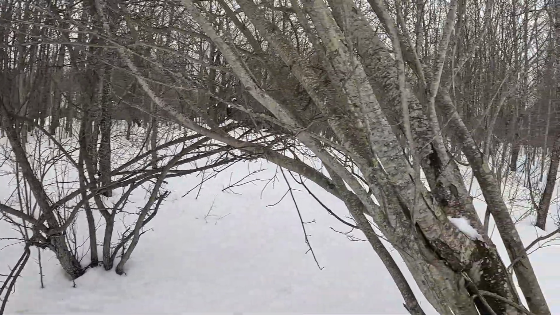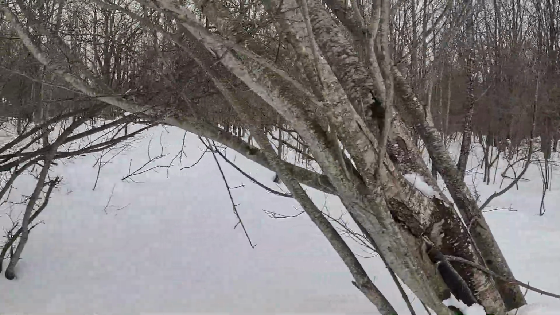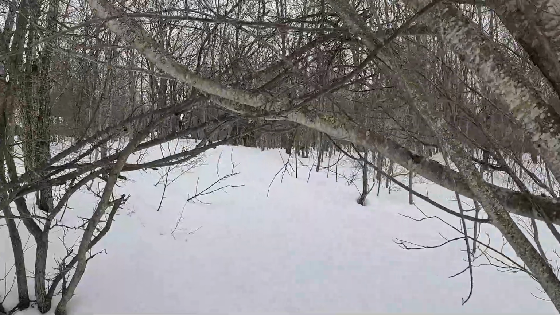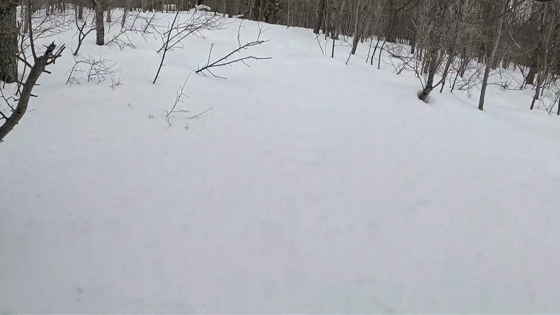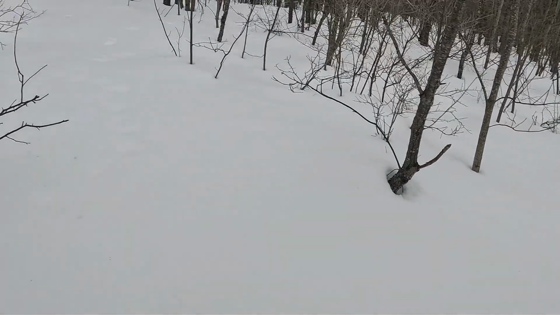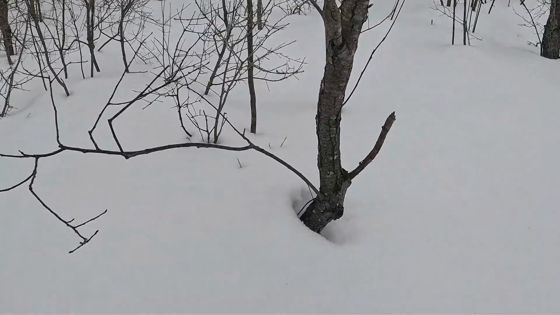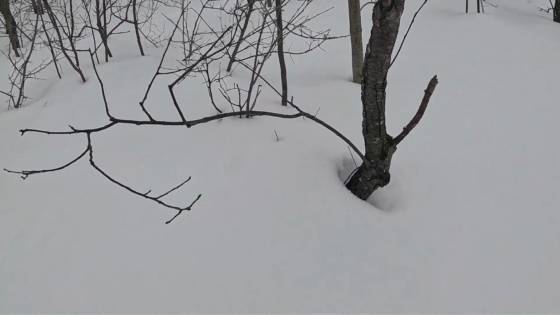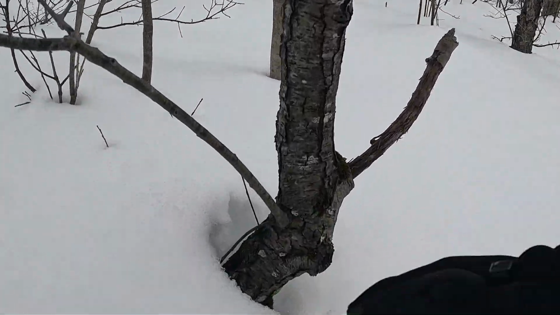Here's our entry or exit arch. The two trees joined here. Again, normally I can walk very comfortably underneath, but now I have to bend down. There's actually a trail cam down there, but below the snow. I don't know. Try to dig it up.